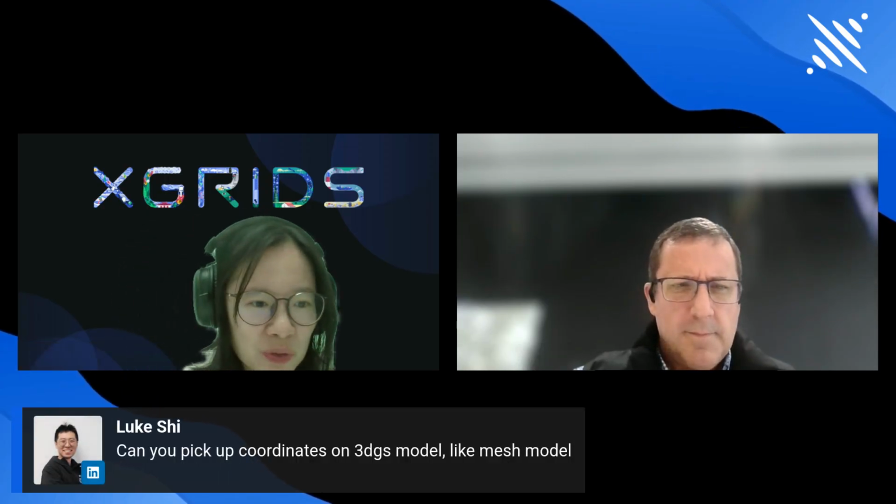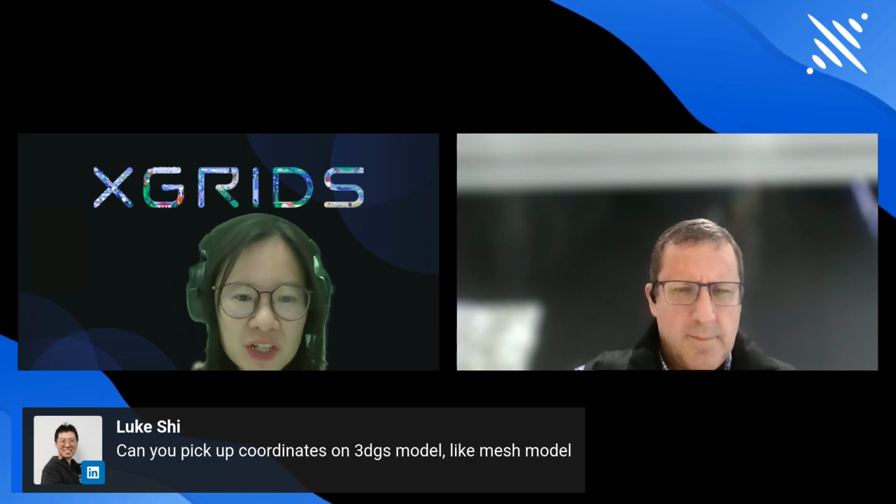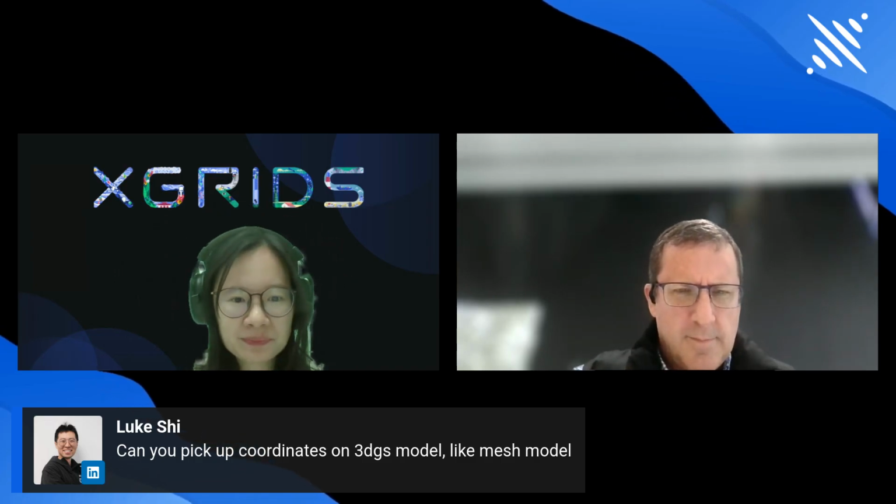Some of the questions coming from the comment area, firstly, is from Luke. Can you pick up coordinates on a 3D GS model like a mesh model?